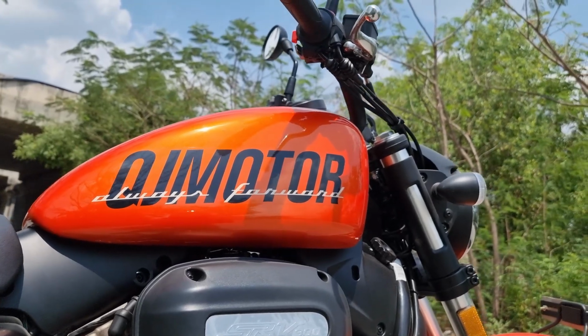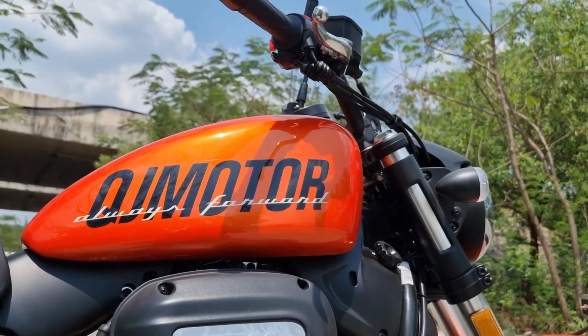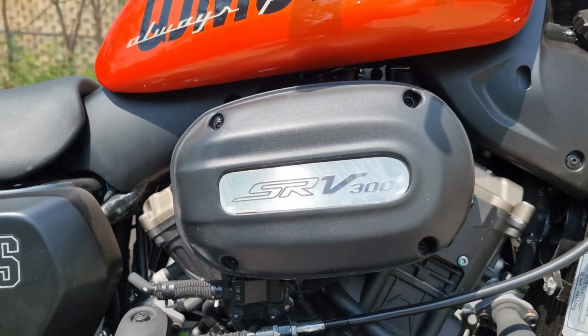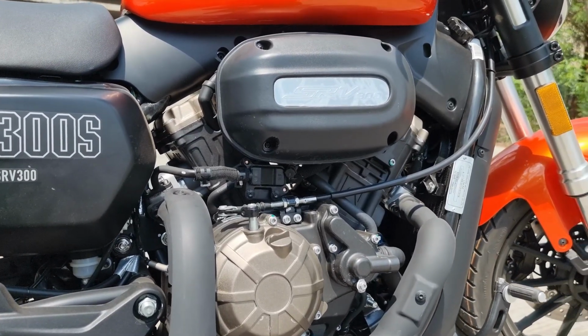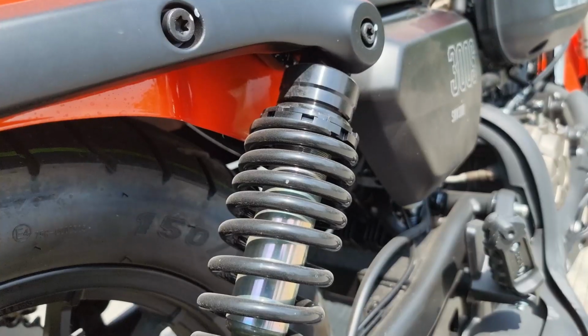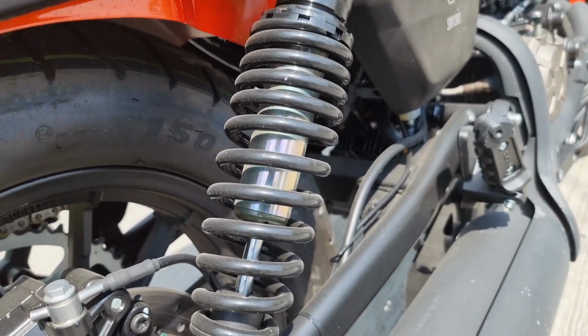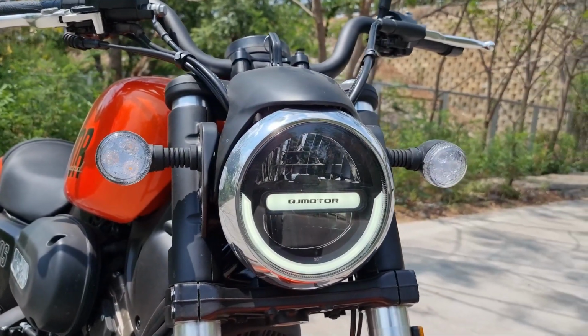So this concludes the differences. The ex-showroom price for the QJ motor model SRV 300 is 3,49,000, and for the Keyway model, it is 3,89,000. Oh my god. So there's a difference of nearly 40 grand here, which actually says something.